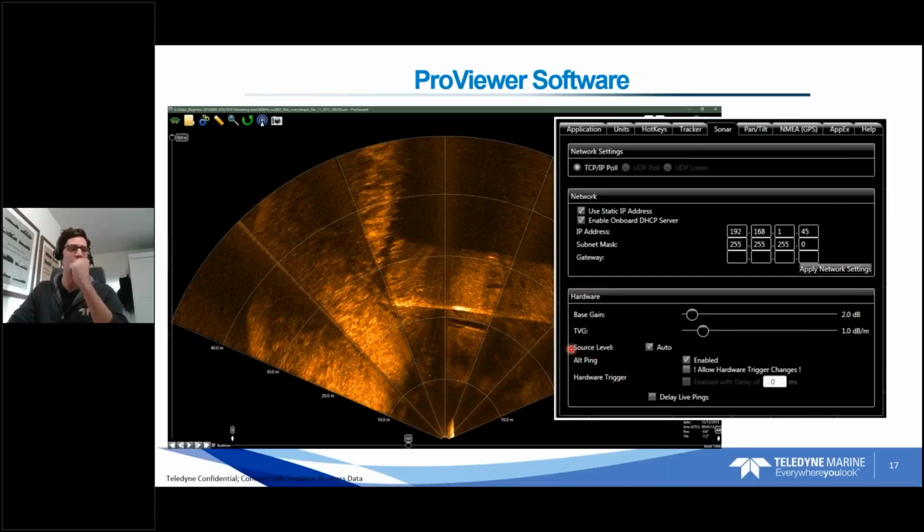So these are all pretty important settings. Again, if you're not getting the image you expect, maybe you're in a very small area, you can dial down the source level to get a better image, because you might be putting, for example, too much energy in the water. We actually have controls to allow you to change some of these hardware settings.